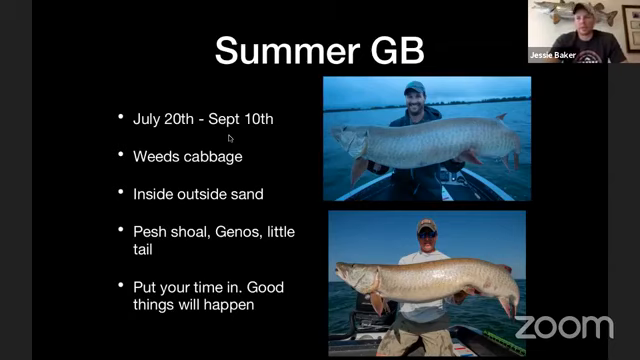And some days it seems like you're doing everything wrong and you can't possibly get a bite and everyone else is catching fish. And it can really wear on you mentally, but you just have to worry about what you're doing, focus on what you're doing, and put your time in, and eventually good things will happen for you.